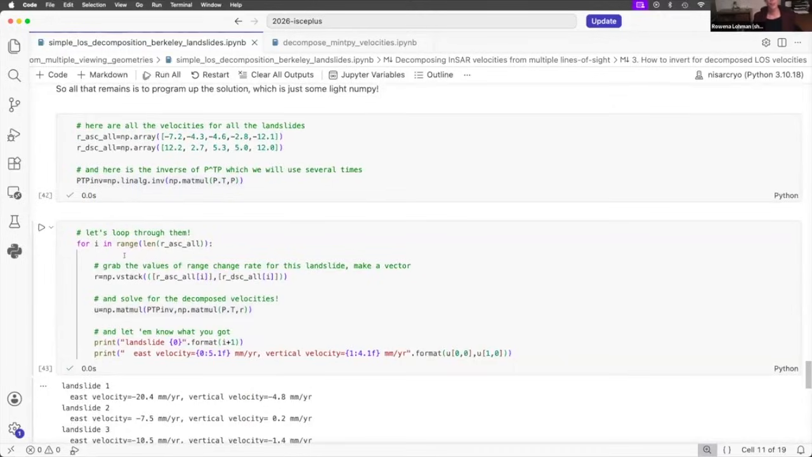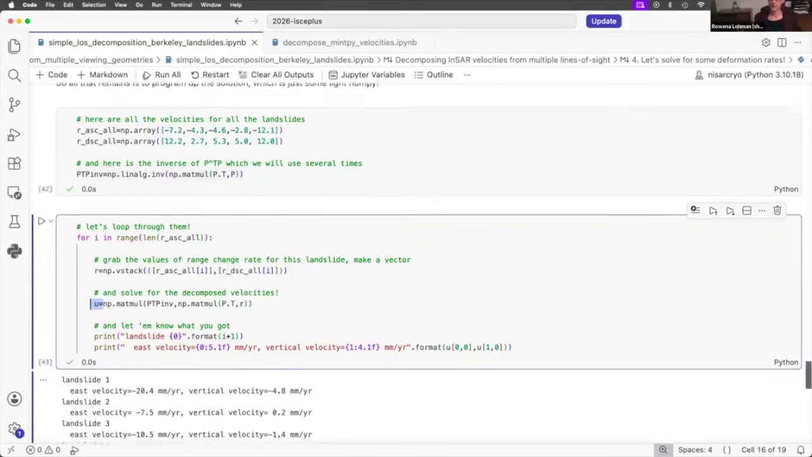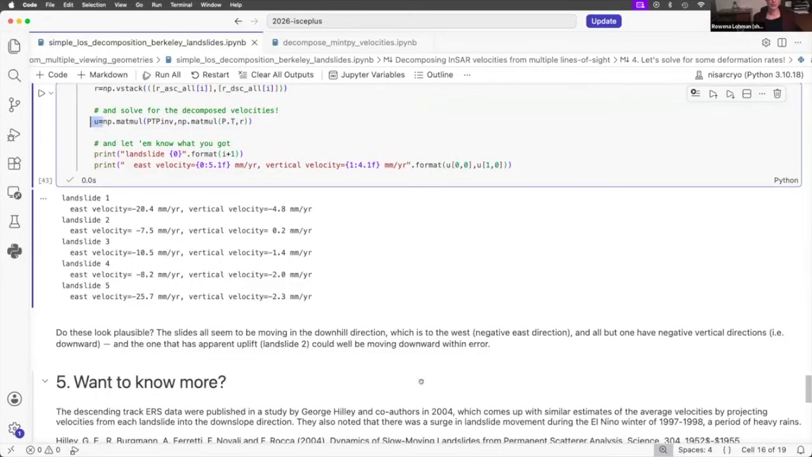Here we are looping over each of the different landslides. You're basically taking the data, the range change for just the first or the second or the third landslide, and then solving it for the east and north components, just using the equation we just showed you, and then printing them out.